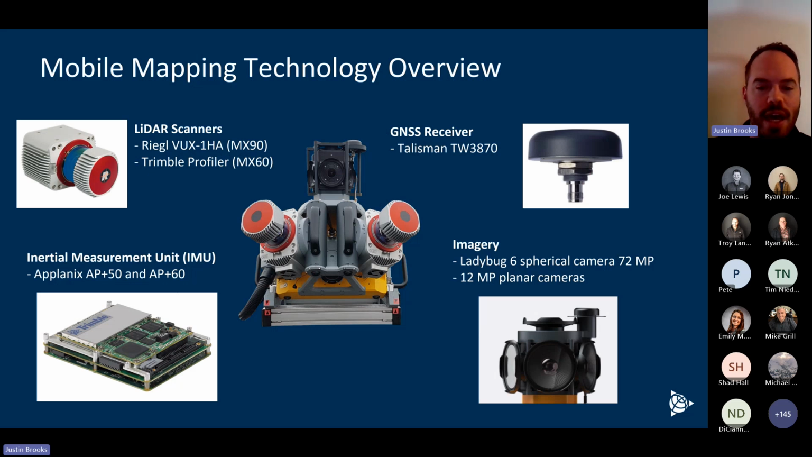First, I like to give an overall technology review of things that are common on both systems. It is good to at least come from a base level of knowledge on what these systems are capable of and what to look for if you're out searching for these systems or looking around at this type of technology. First, of course, we have the LiDAR scanners themselves.